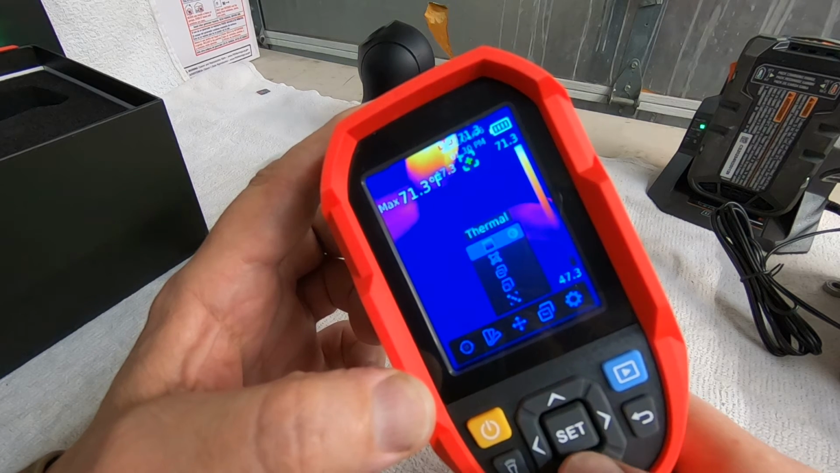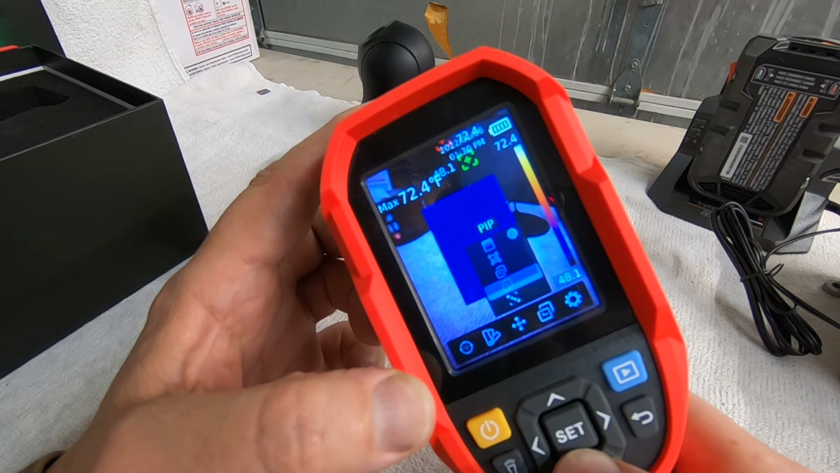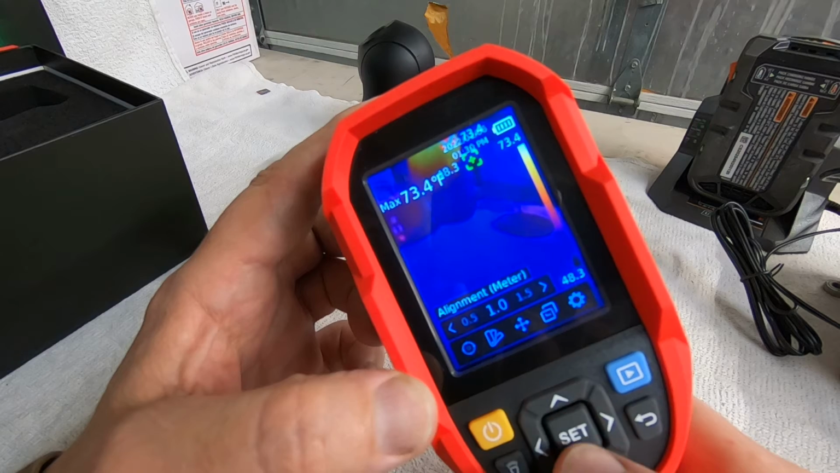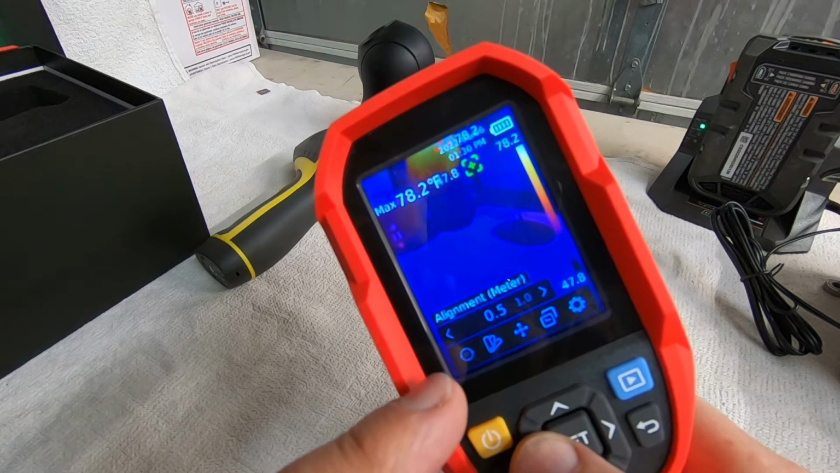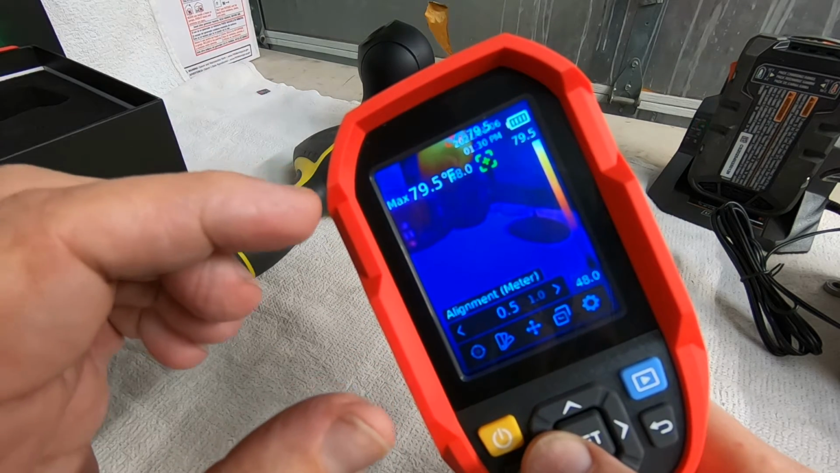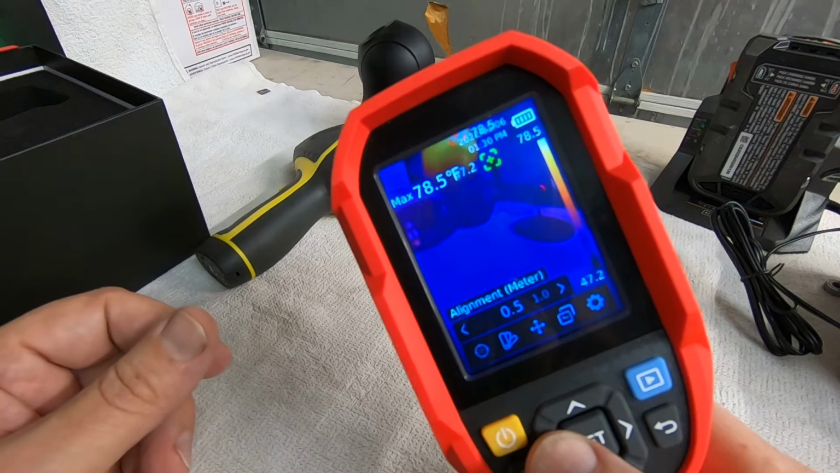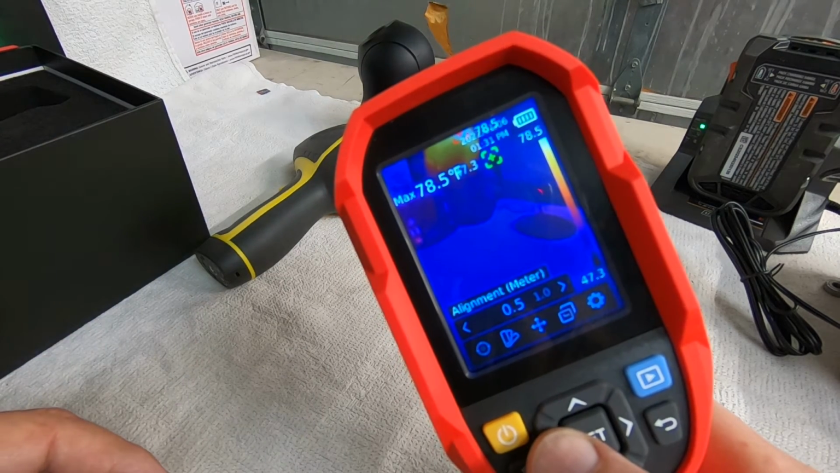Image mode: digital, fusion, picture-in-picture, alignment. The alignment, I've heard people complain about it, and probably rightfully so. If you hit alignment, the lowest you can go down to is 0.5 meter. Now, what the alignment is, is how to line the visible camera up with the IR image, so they're overlaid on each other. 0.5 meter is still a pretty long way.